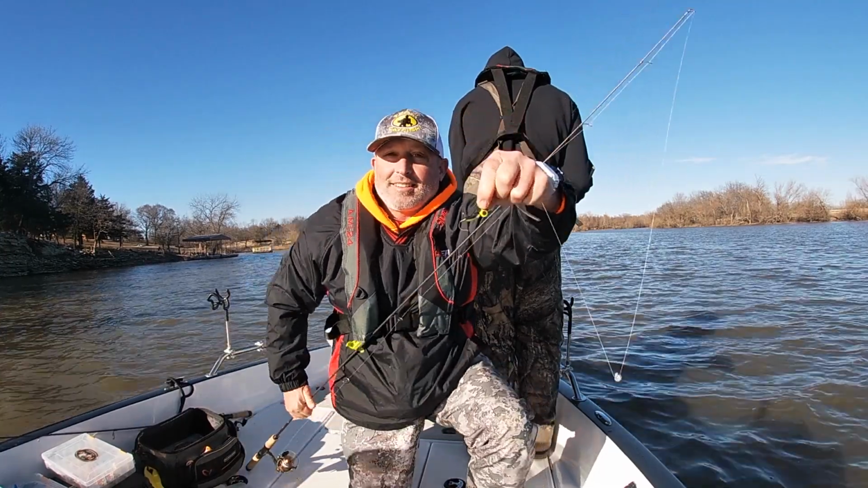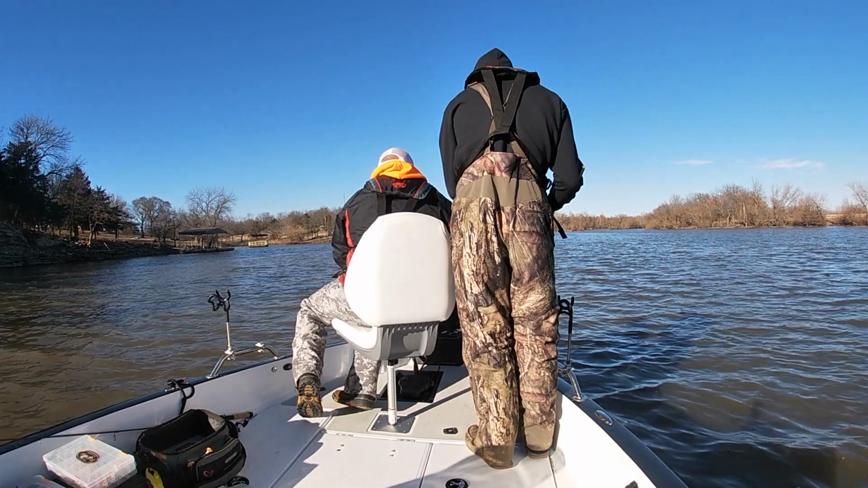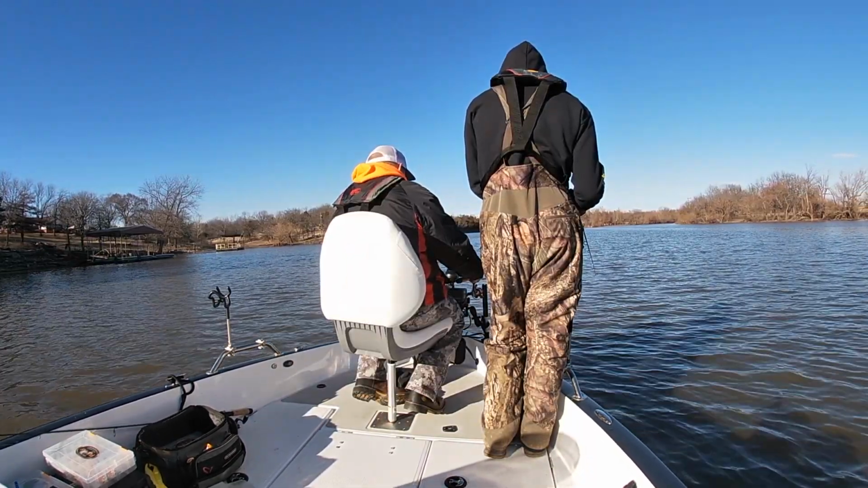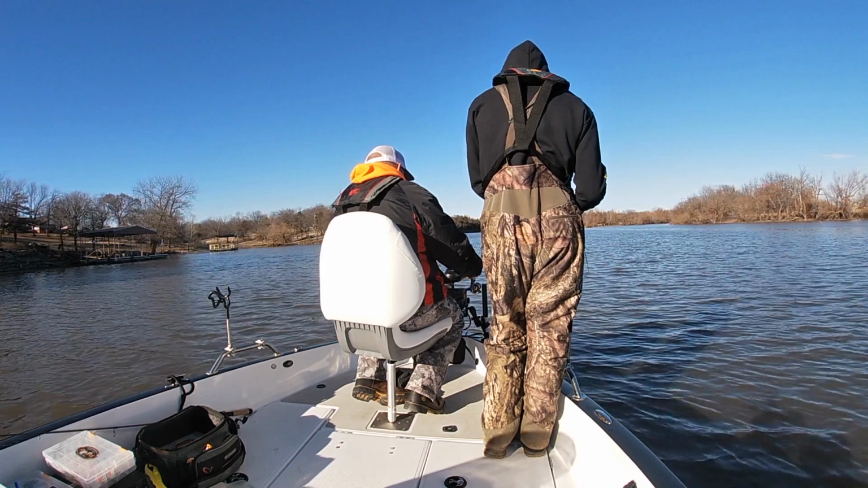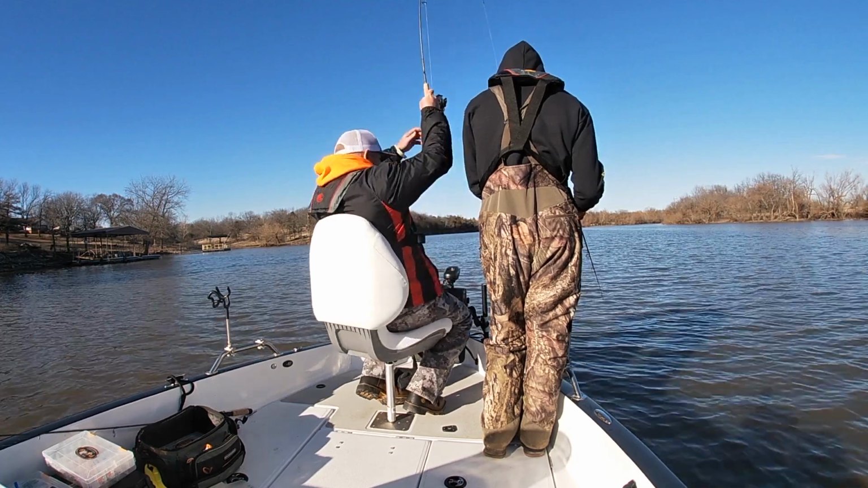And in that muddy water right there, it really seemed like that transition between a dark and a bright color was really what was making the difference, along with the size of the lure we were using.